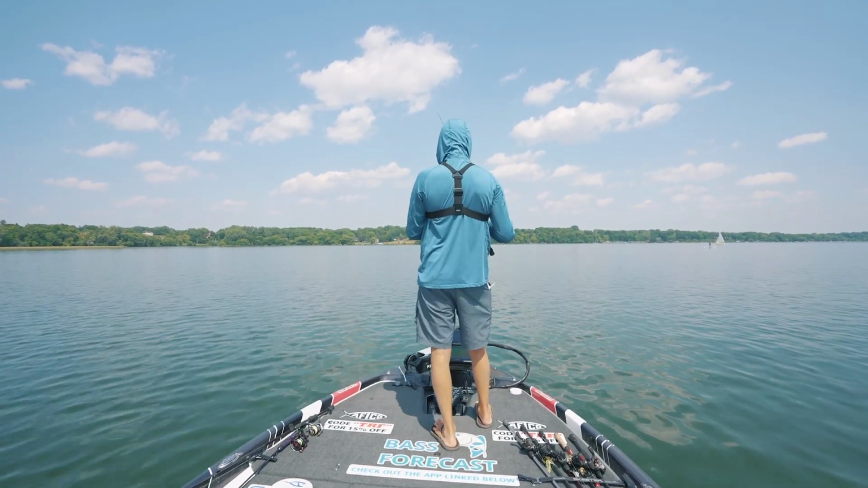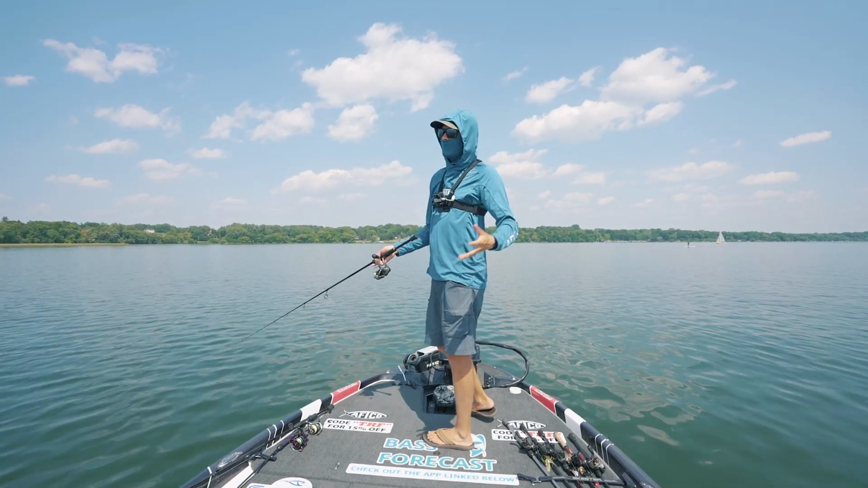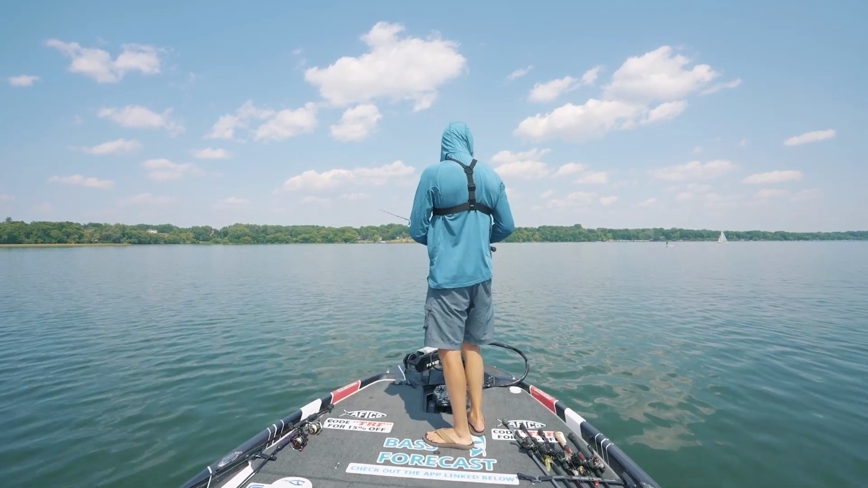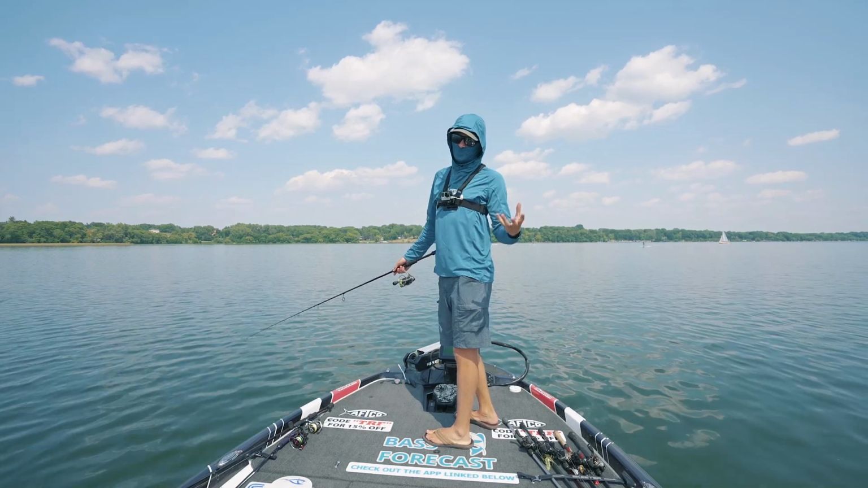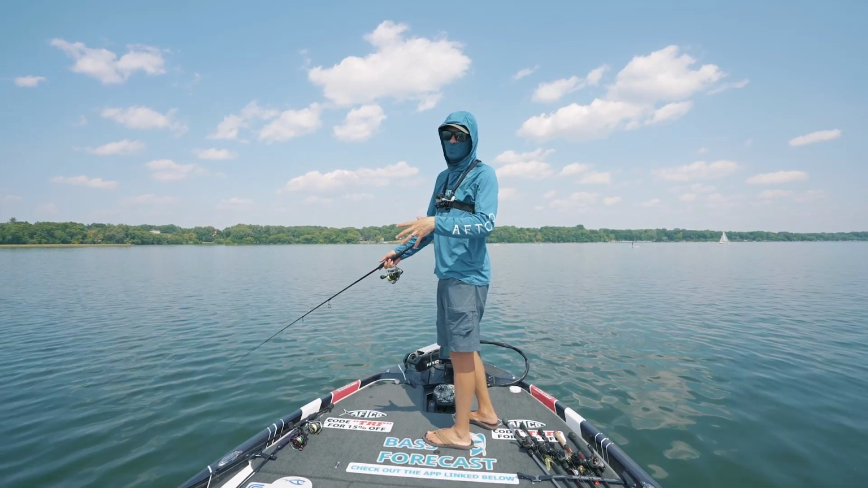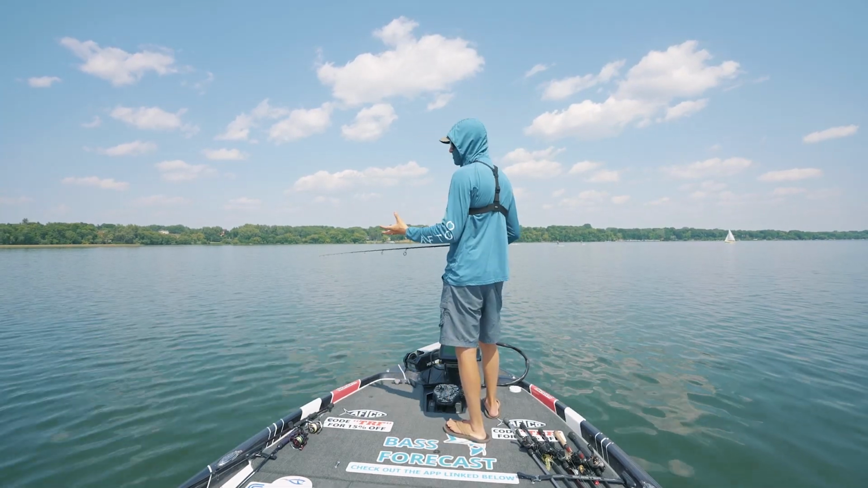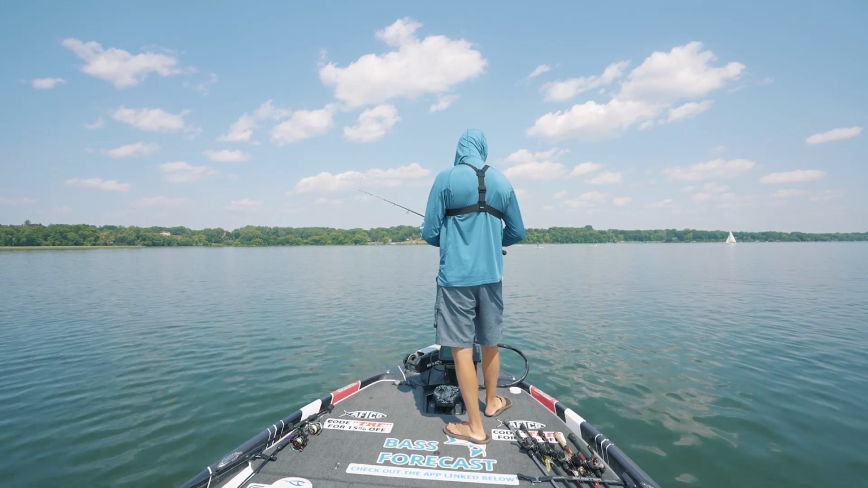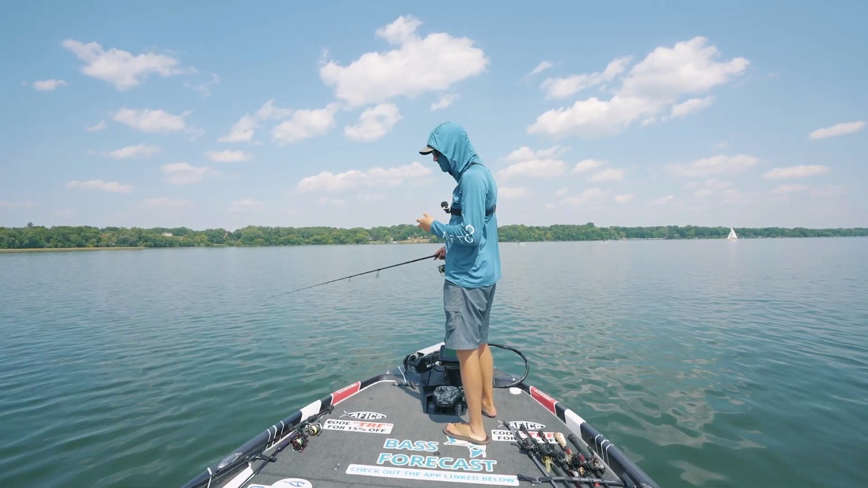The question is always, how long do you stay on an offshore spot before you either switch lures or leave? I switch lures after 5 to 10 minutes of fishing it. Now, if I'm not getting any on the drop shot, which is usually my last resort lure for offshore, but in this situation, it's my first choice. If I don't get any on the drop shot, I'm out of there. I would just rather catch them on a football jig, a deep crankbait, Carolina rig, before I catch them on the drop shot. But this thing is just so dang effective, especially in the short time we have to get a video for you guys.